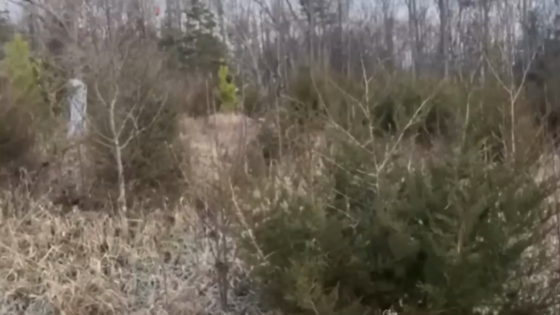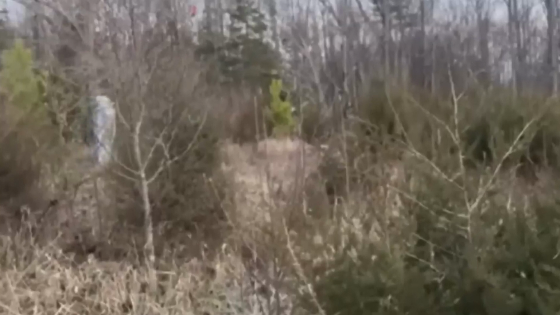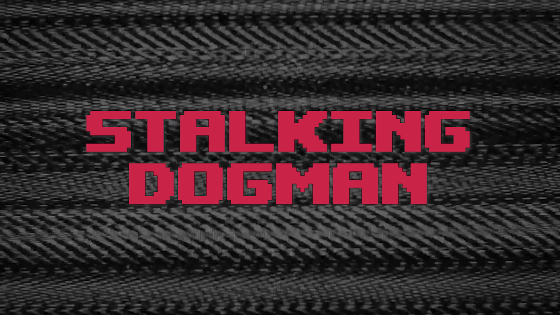A stalking creature spotted in the forest, a humanoid creature in the middle of the road, or a strange sight caught on trail camera. These are a few of the things we will look at, so stick to the end.